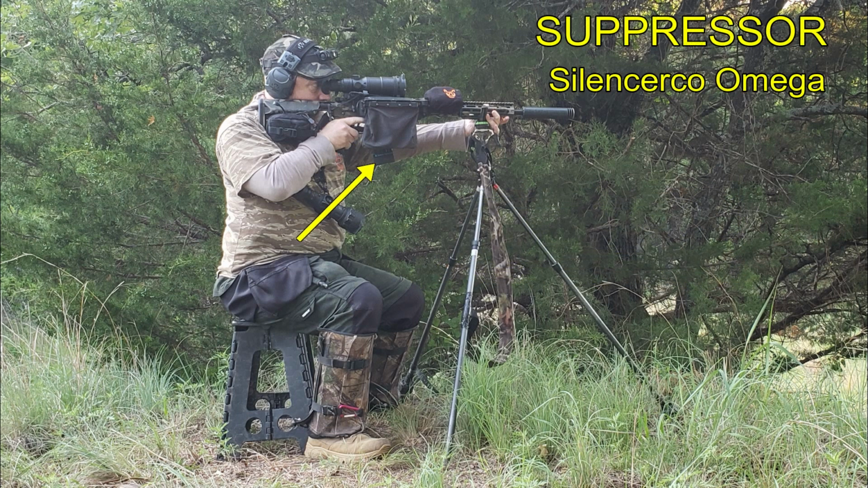My suppressor is a Silencer Co. Omega. At the time that I bought it, I thought it was the best one on the market to meet my needs, and even by today's standards, it is still quite competitive.